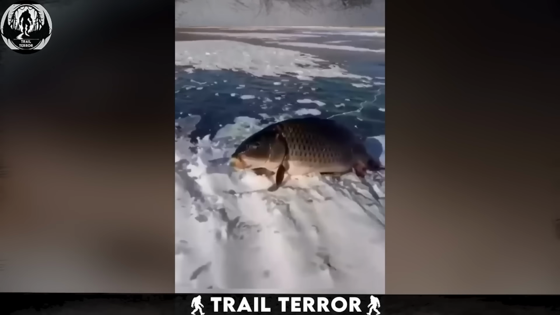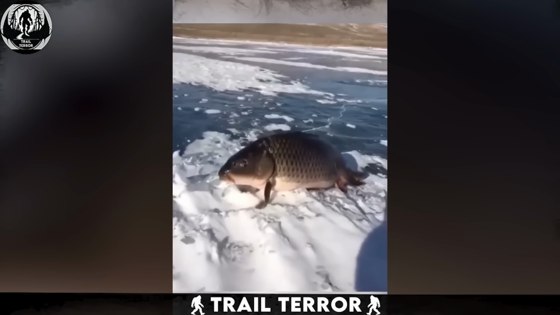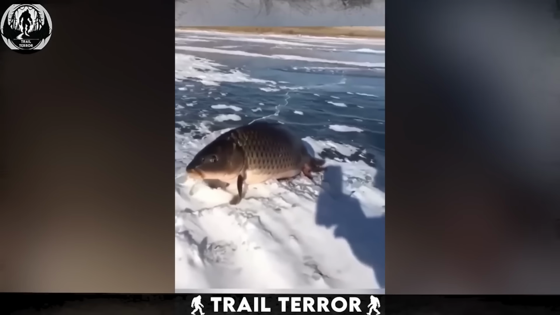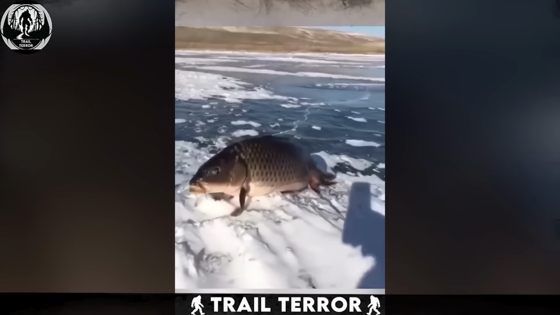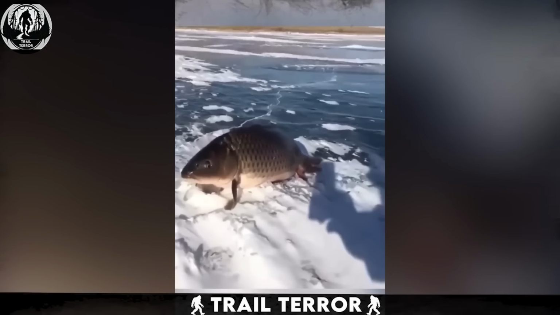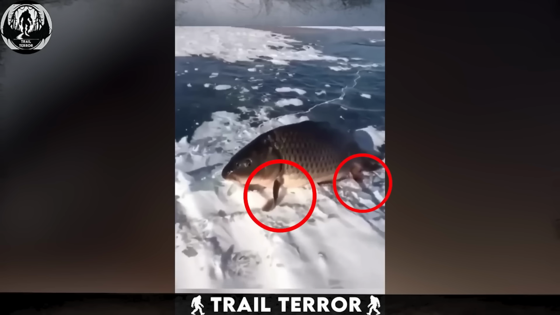Yep, you're seeing it right. A fish with legs. This footage, captured in Canada, showcases a truly bizarre fish caught by two campers. Something immediately strikes them as odd about this fish. It's acting unlike any fish they've encountered before. Instead of relying solely on fins for swimming, this fish has adapted by using its fins on its lower body like feet, allowing it to walk on ice like a four-legged forest creature.